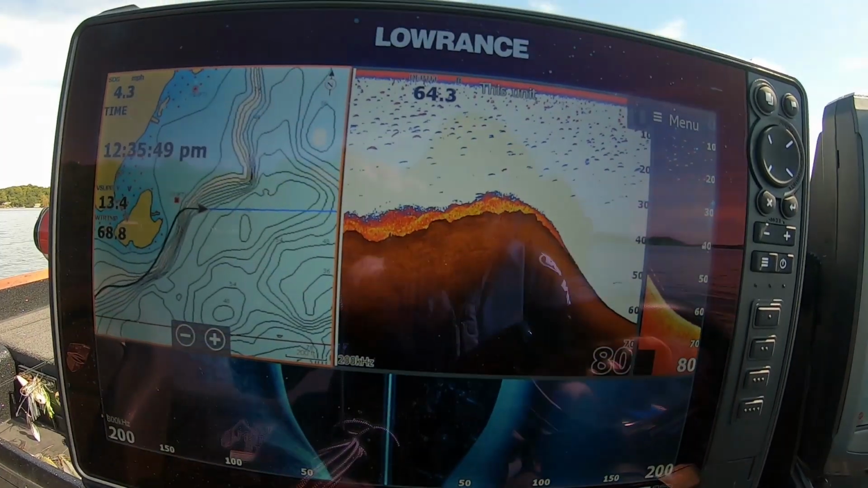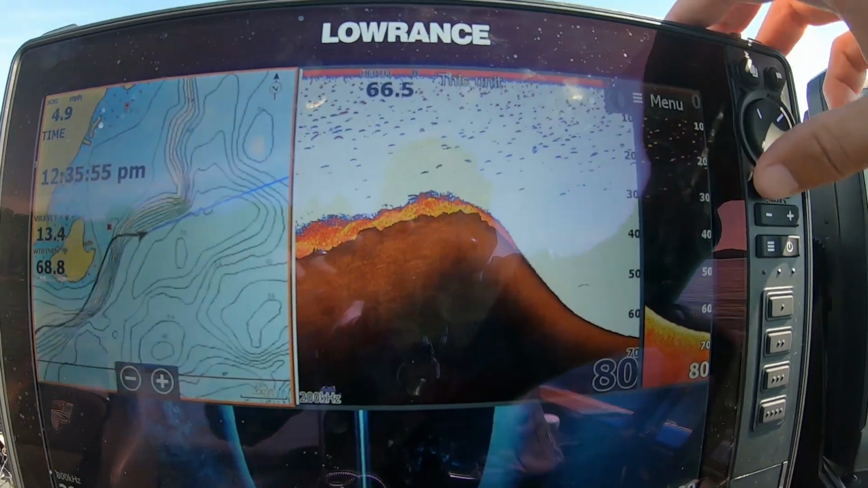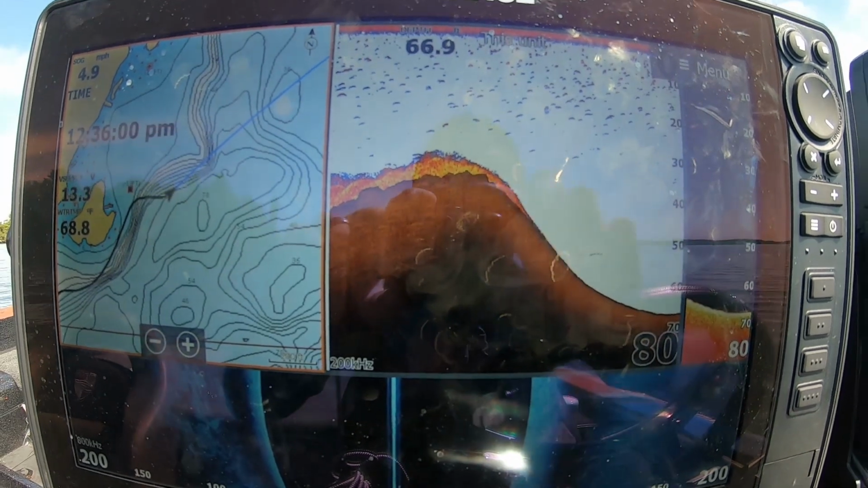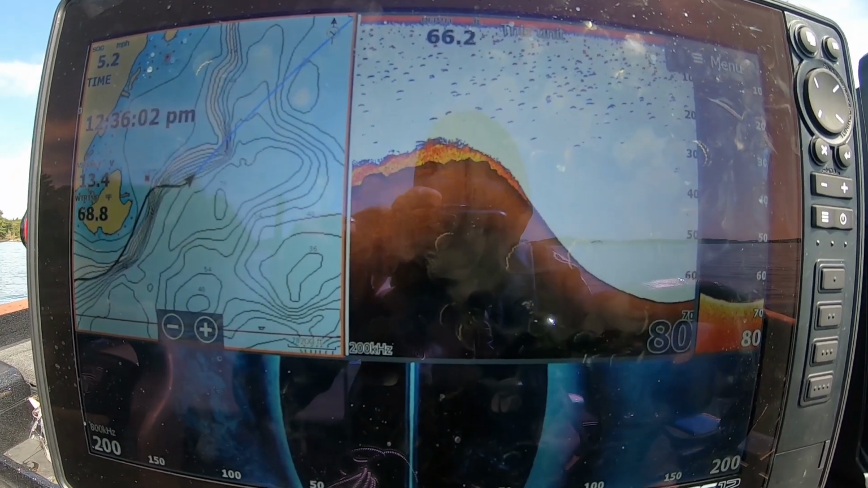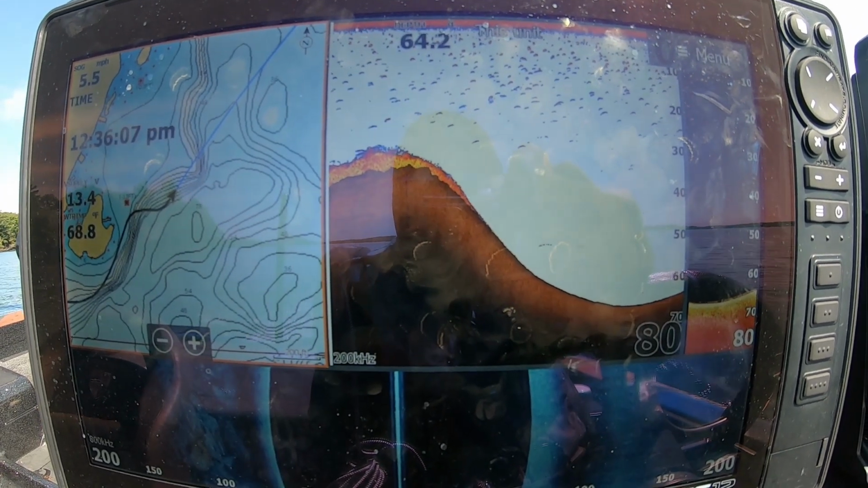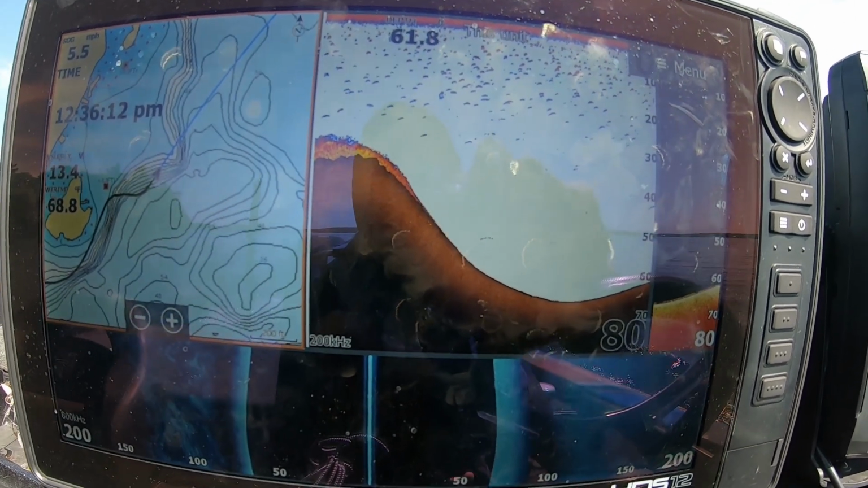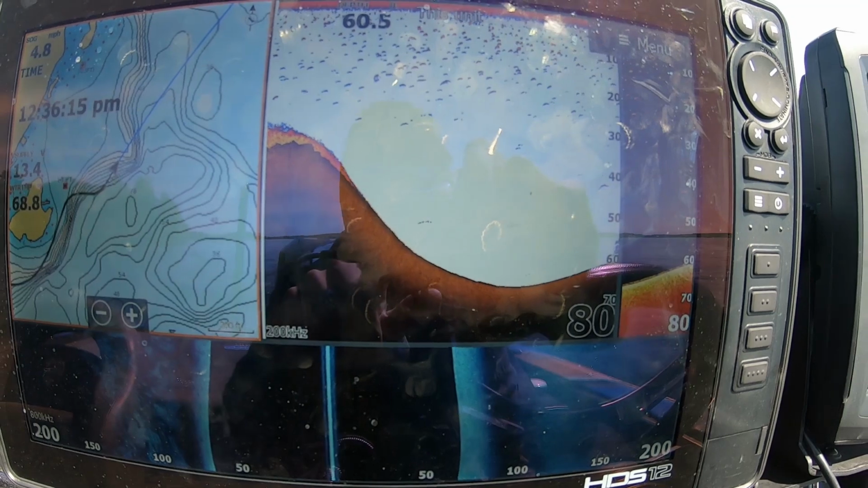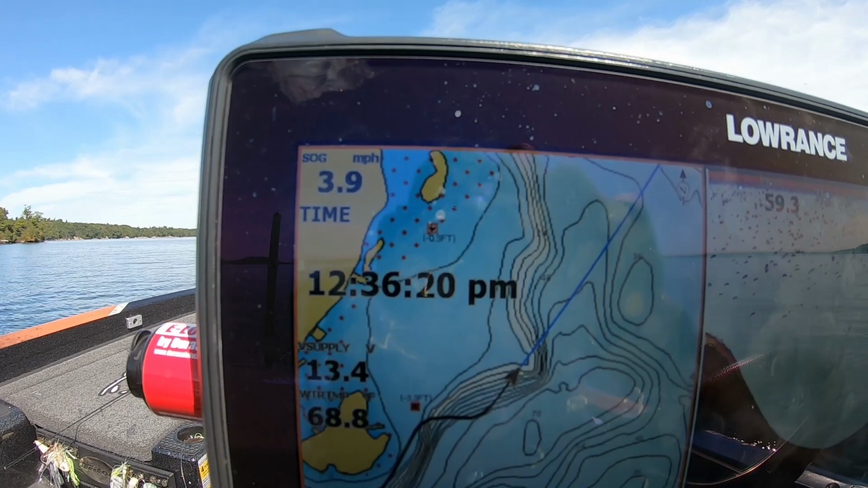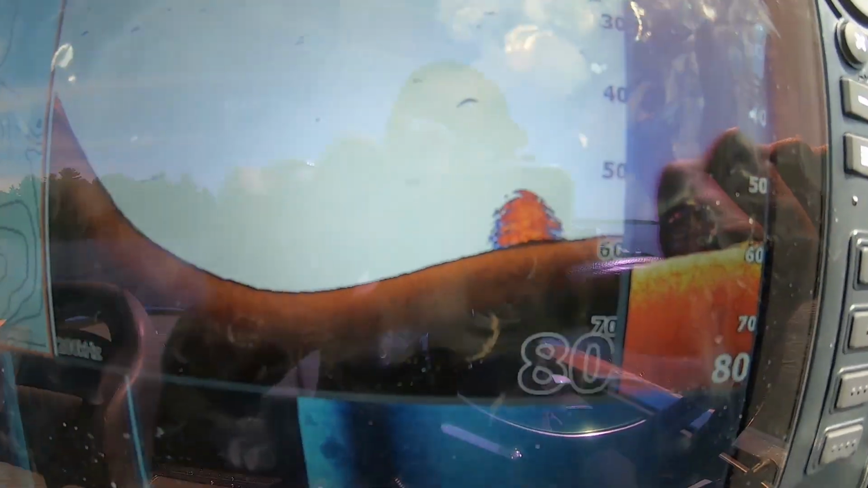Alright, so let's see, we're getting out in that deeper water. I like to get back right across that tip there. Let's see what we can find. So when I'm idling too, another thing I like to keep my speed at, I usually try to stay in that 3 to like 4.5 mile per hour range.